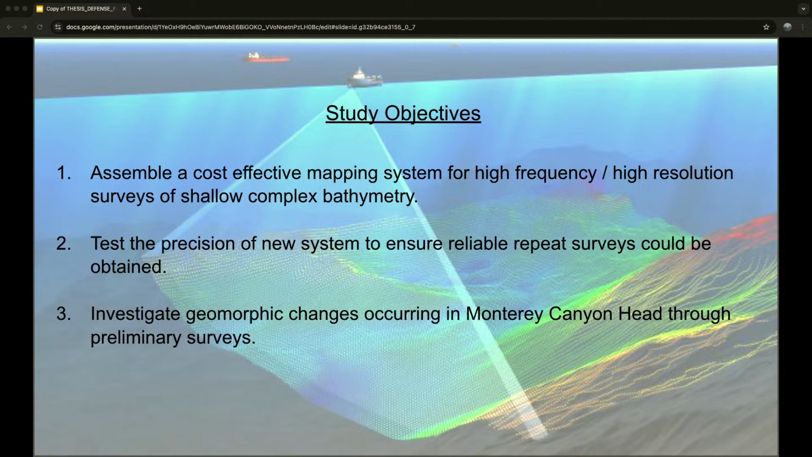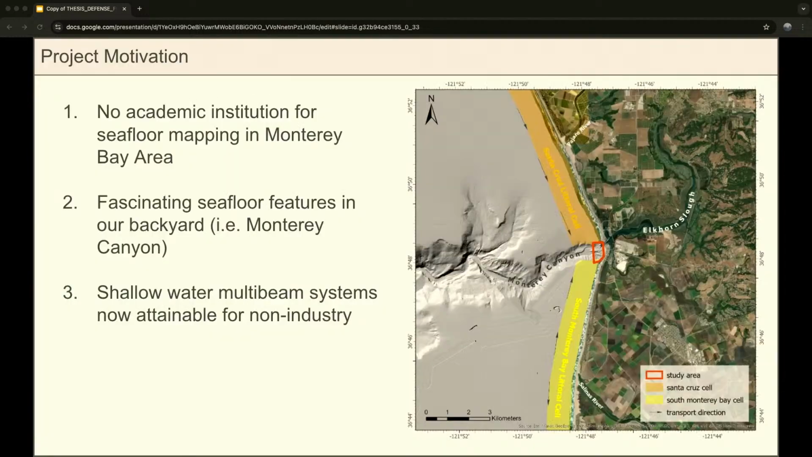The 3 main factors that motivated this study: right when I joined this lab in about 2018, the seafloor mapping lab at CSUMB had effectively just shut down. That meant there's no more academic seafloor mapping capabilities in the Monterey Bay area. We wanted to get that program going again because of number 2, which is that we have these fascinating seafloor features right in our backyard, such as the Monterey Canyon, which plays a vital role in the local environment.